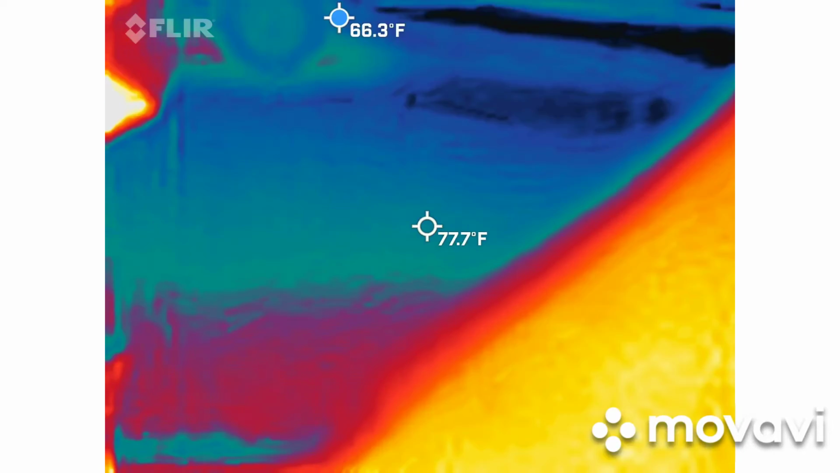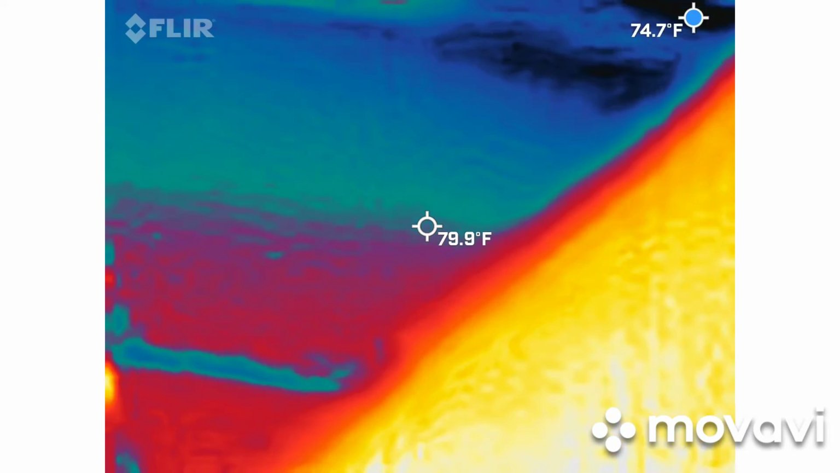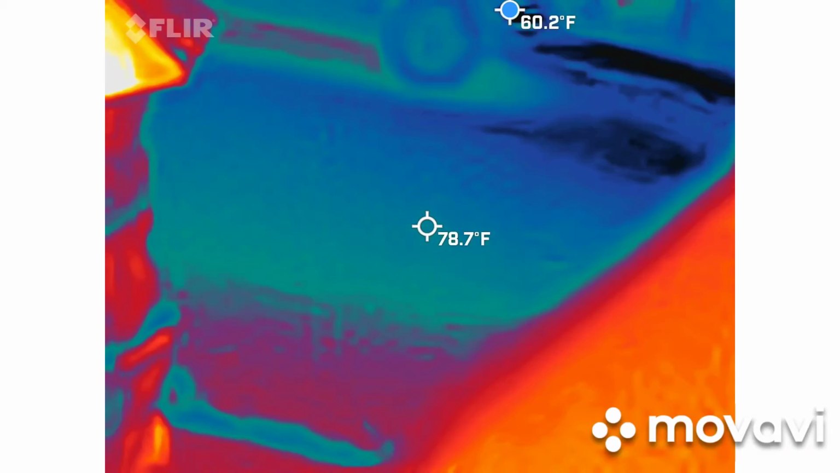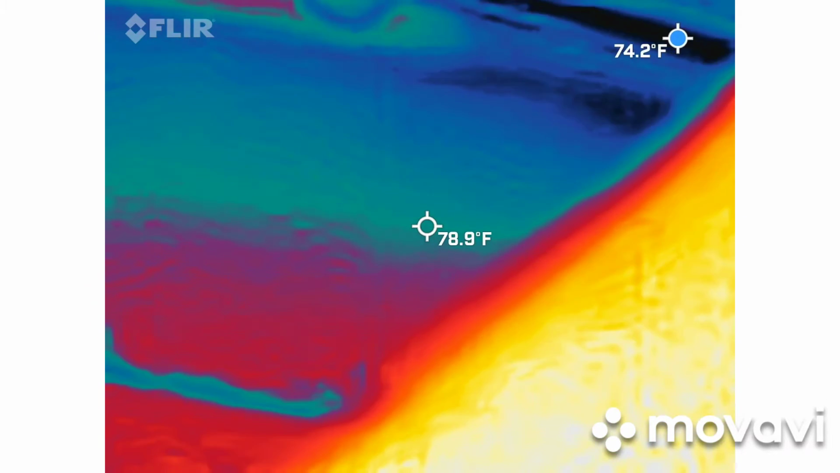Yes, you're good. The bottom number actually measures ambient temperature based on this yellow probe at the top. So in the event Danielle finds something, you and I can debunk it or prove it pretty quickly because it moves very quickly.